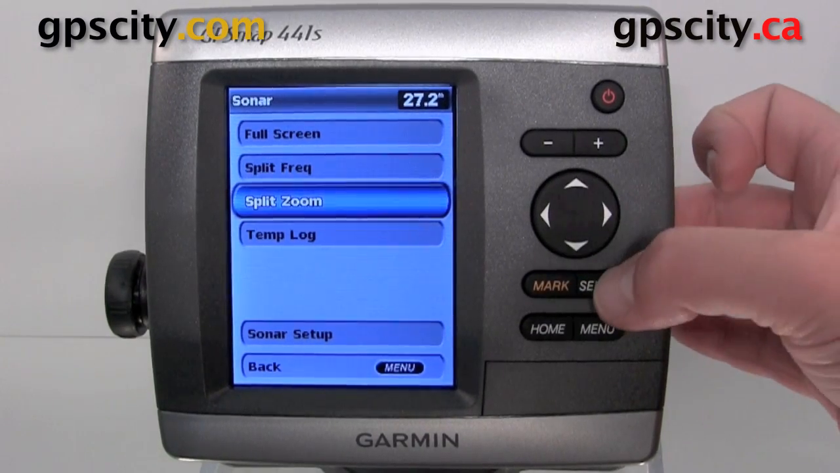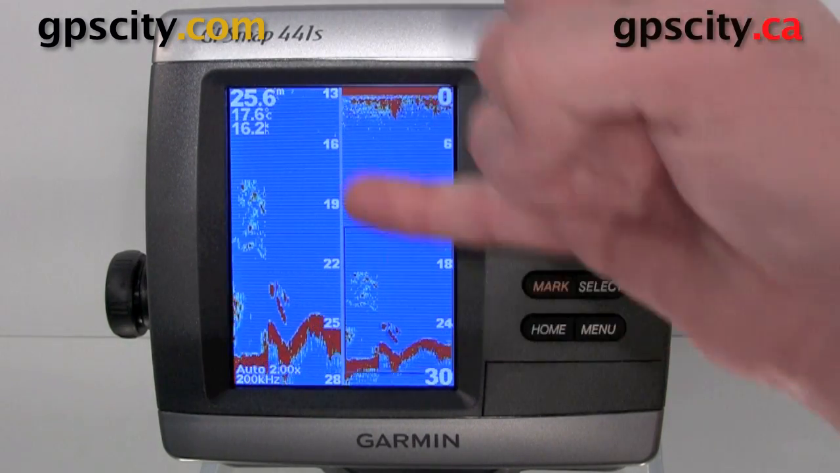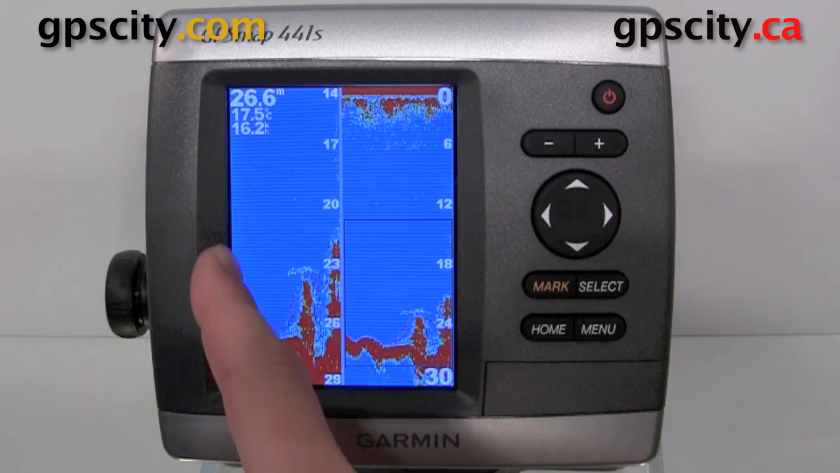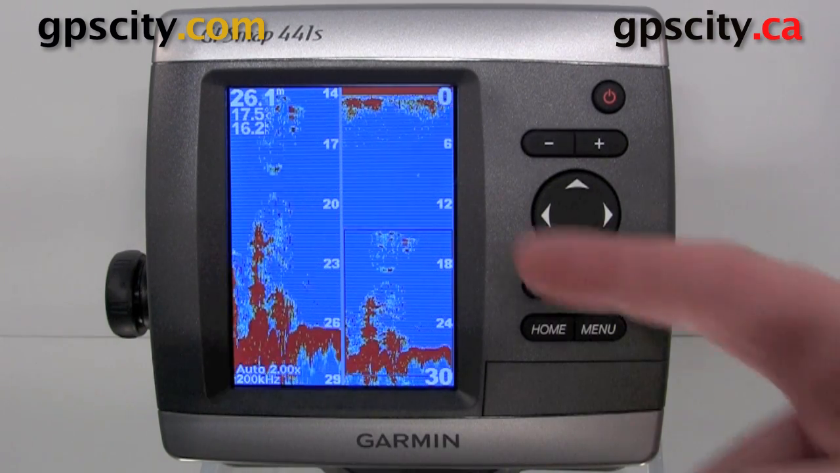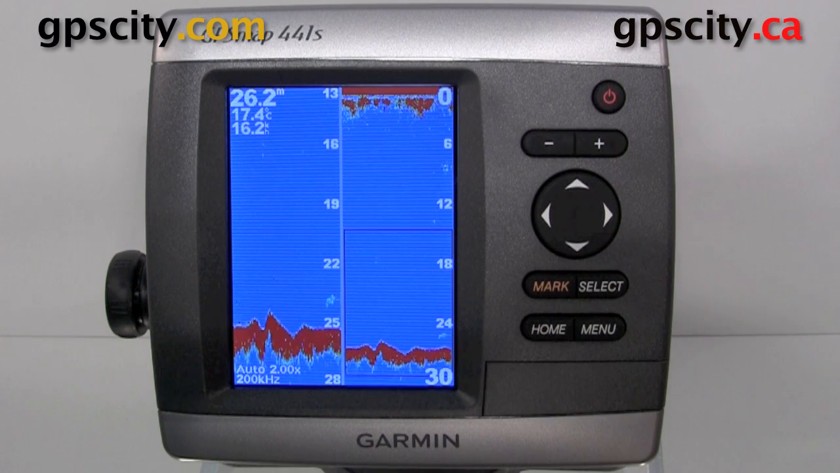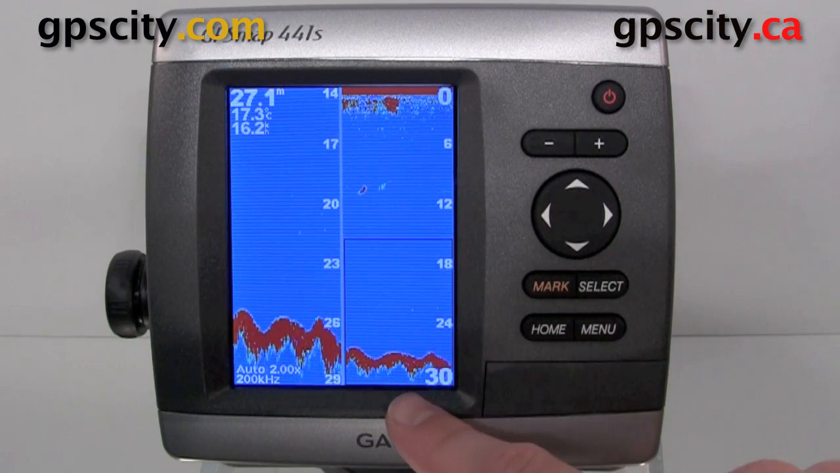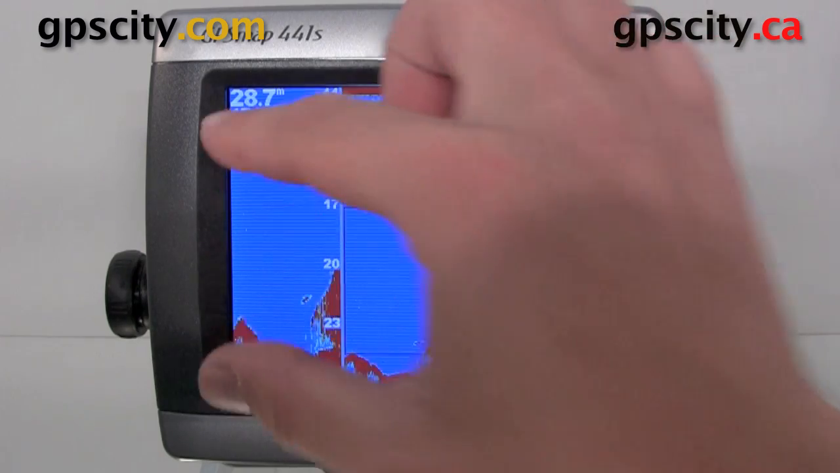We have our split zoom, so we have two different zoom levels. You can see this one here kind of keeps her at the bottom, and this side here shows us our whole depth sense. And you'll see there's some bars hovering there. That's kind of your zoom window over there.